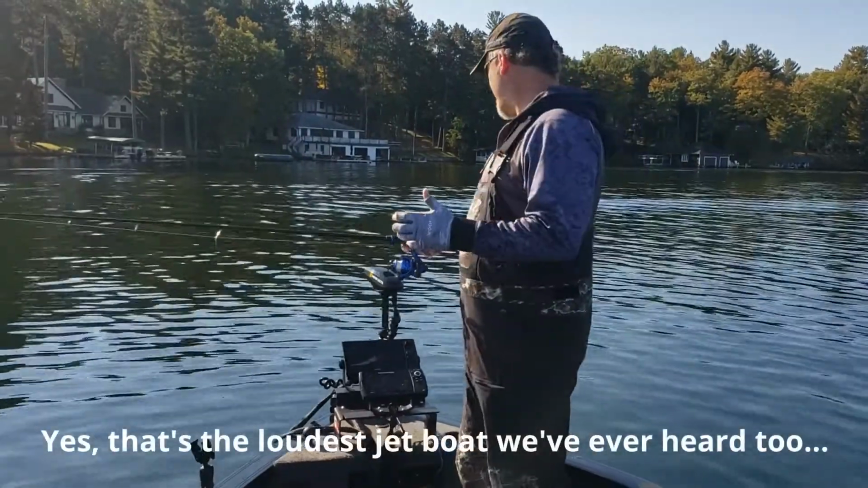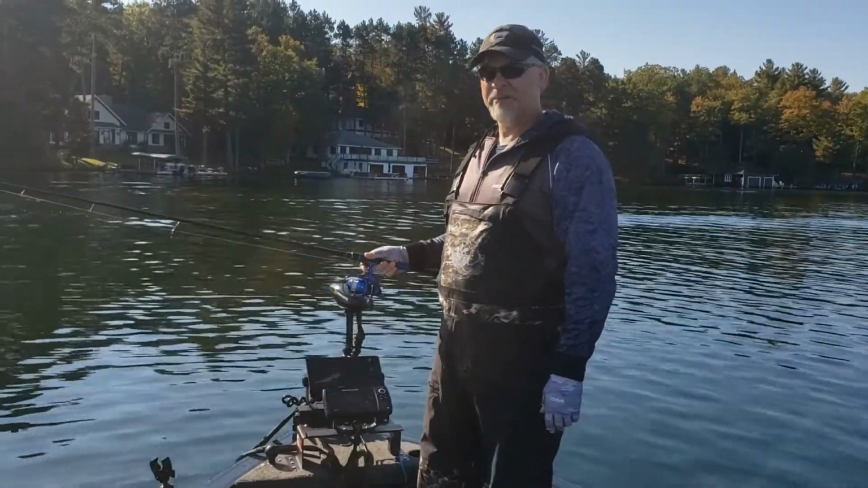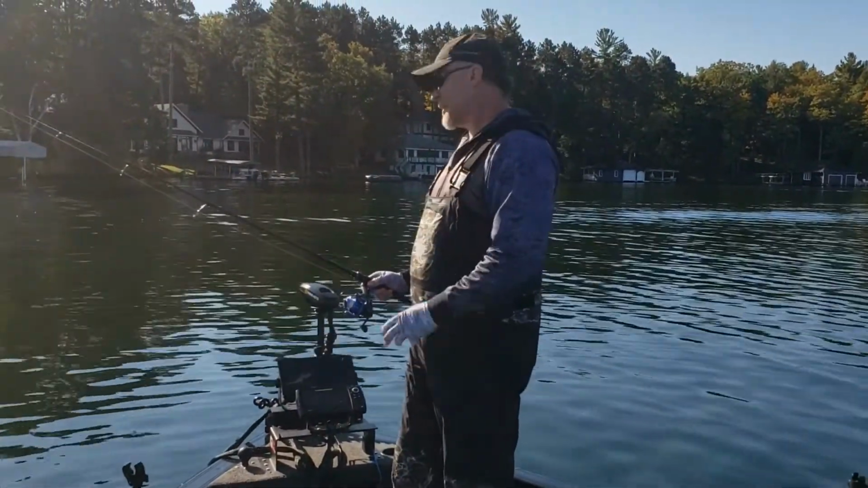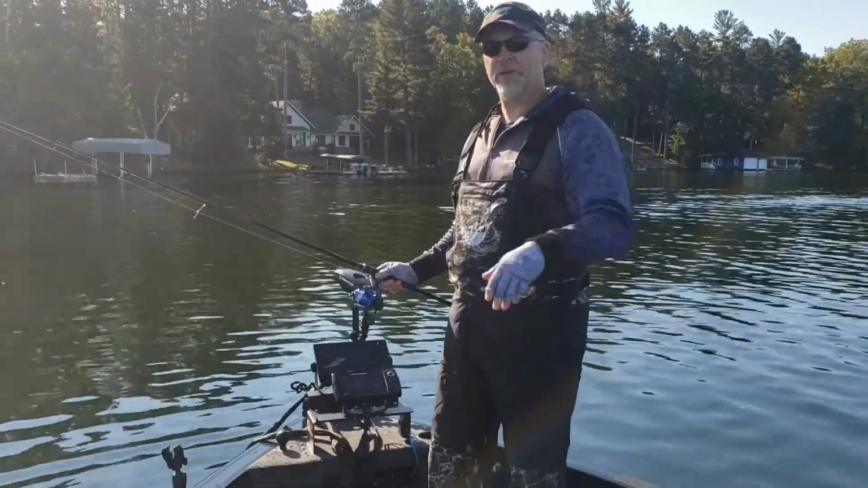I set up so I got about 75 feet. That's a full cast length for me. But most of my fishing is done at about the 35-foot range. I've got 75 feet out there, and I've got the bottom within 2 feet of the bottom of the screen, so I've got a good window to watch.